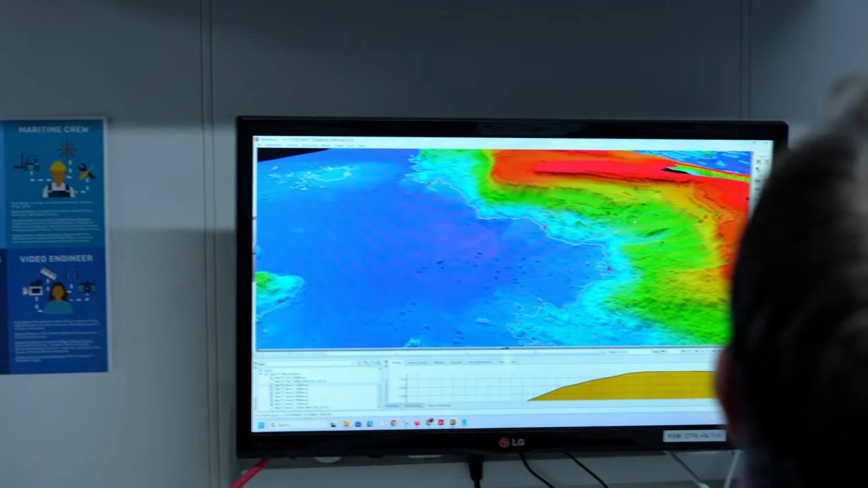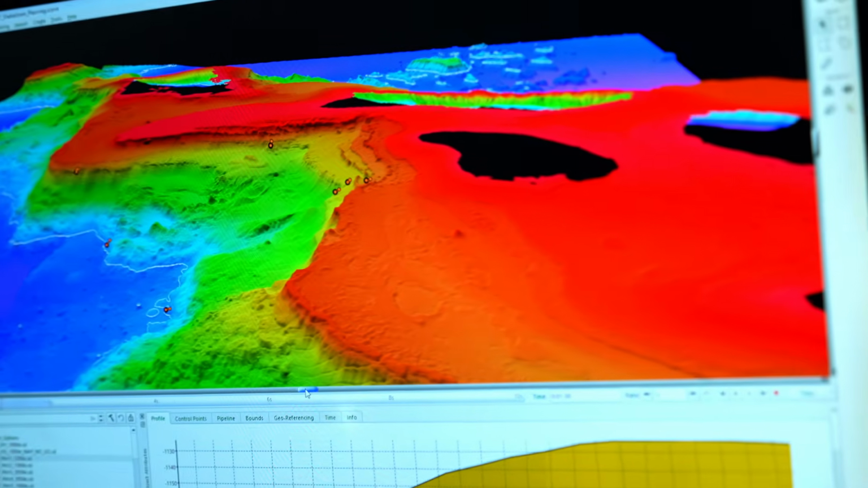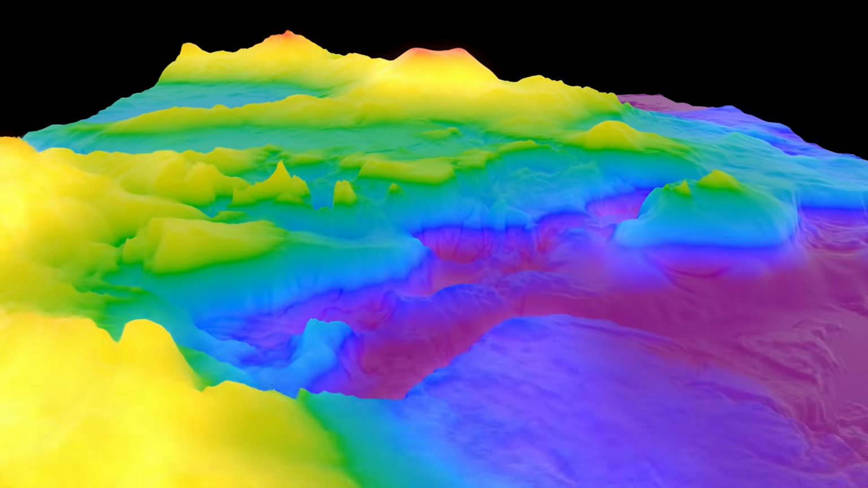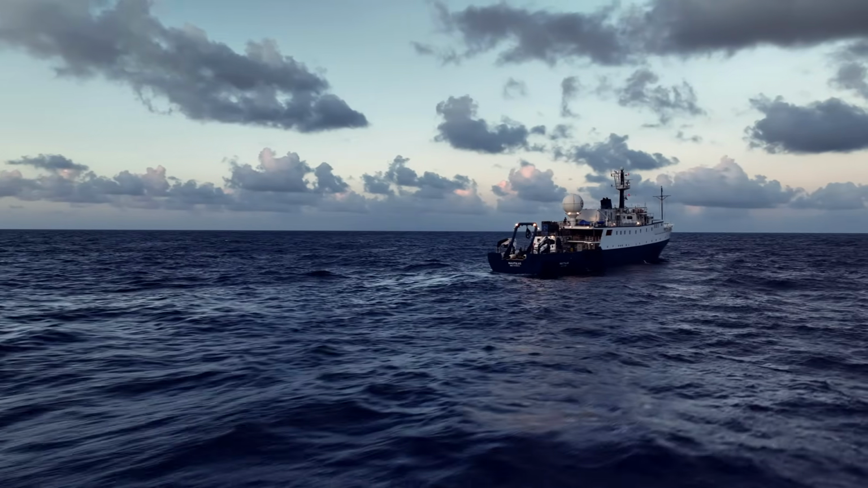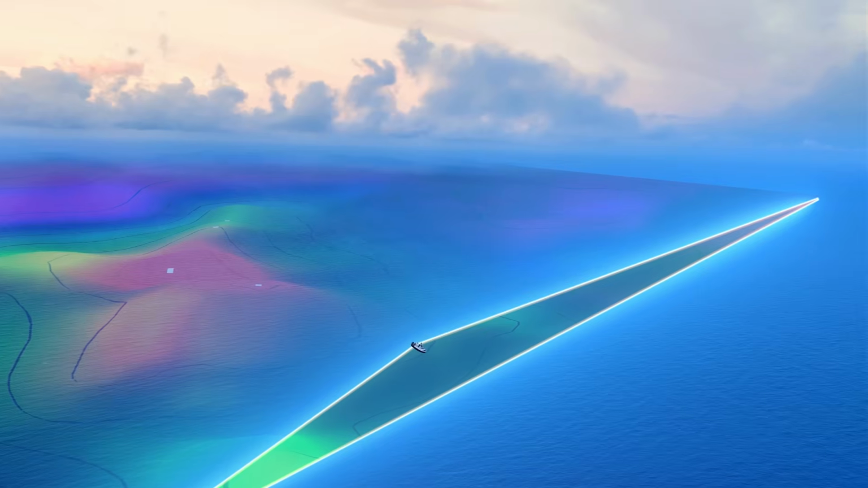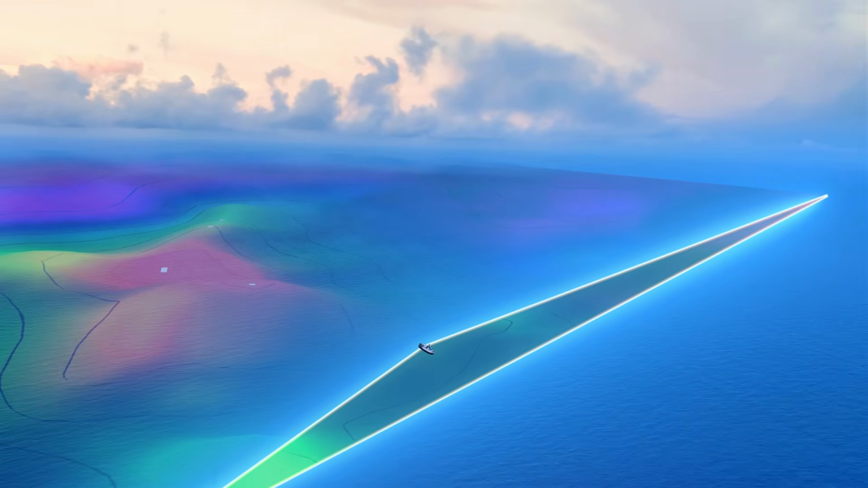The deep ocean takes very certain sonars that are able to reach these deep depths to map the terrain. So it's somewhat costly and time intensive, and there's not a lot of ships that are equipped with the right equipment to do it. So Nautilus is one of those vessels that's equipped with the right sonars to map the deep sea.